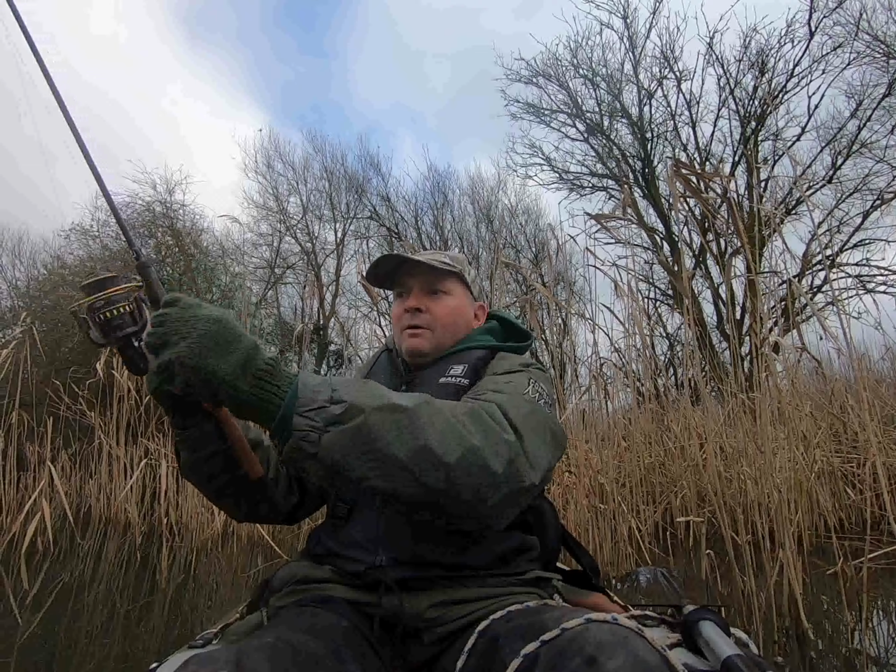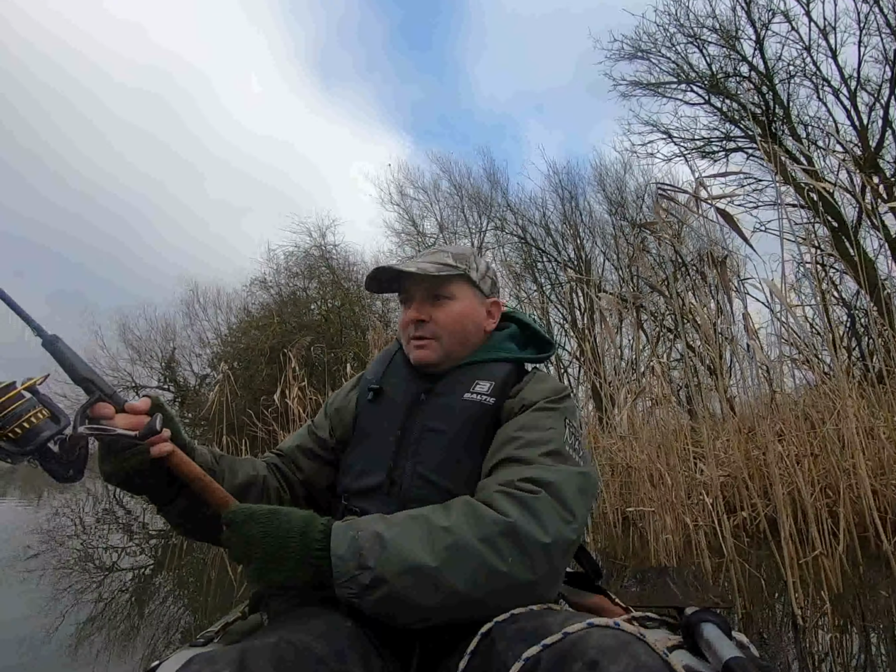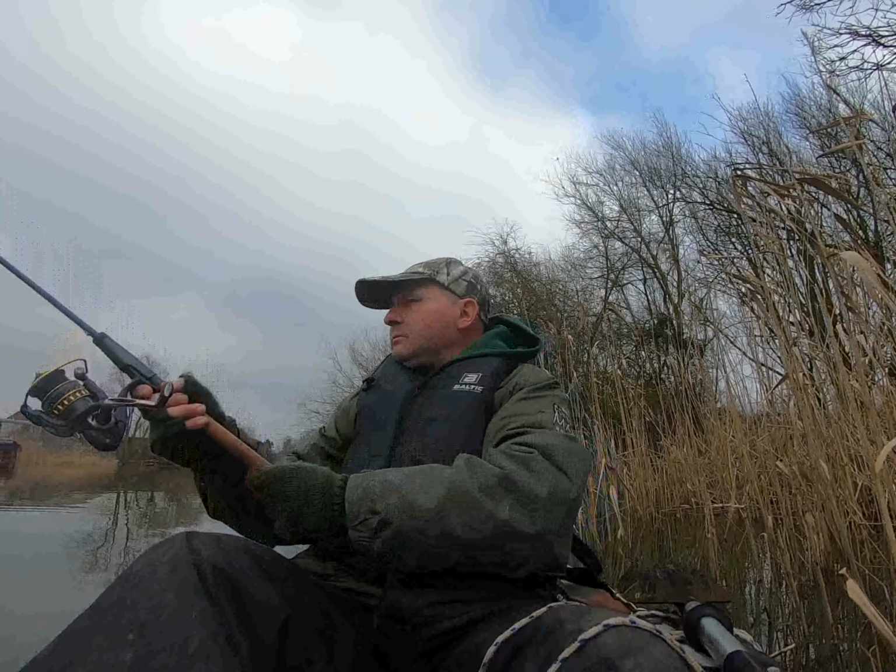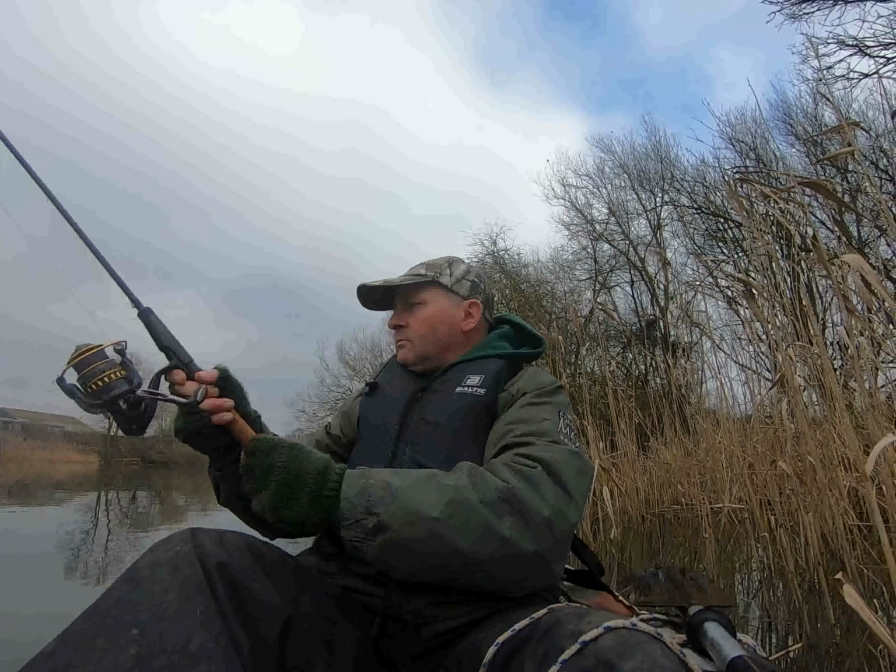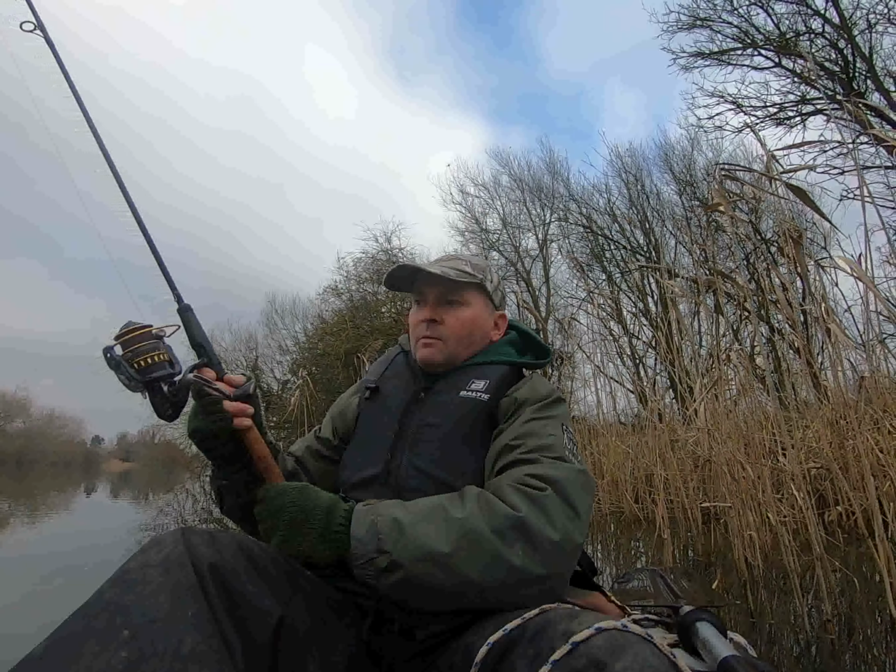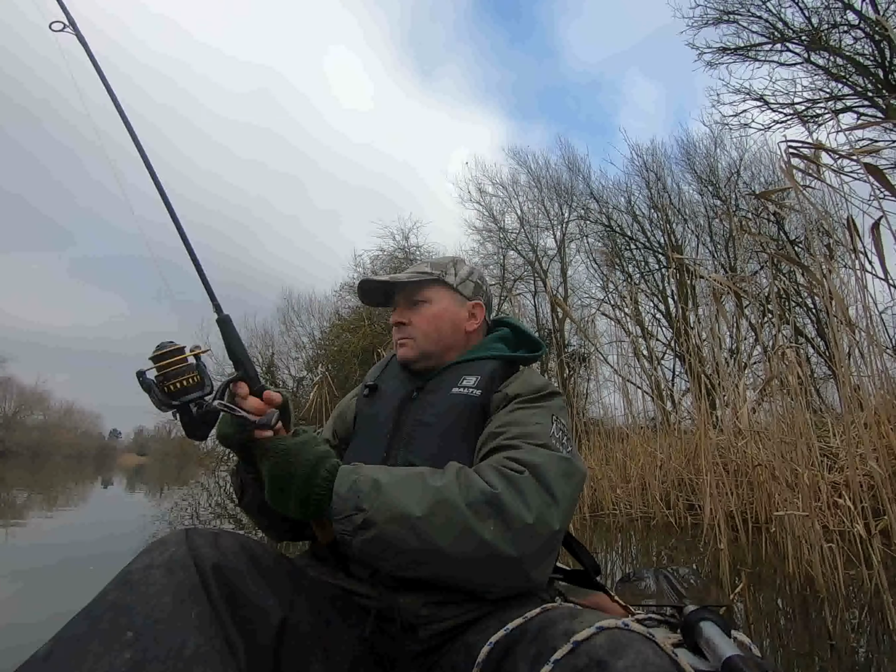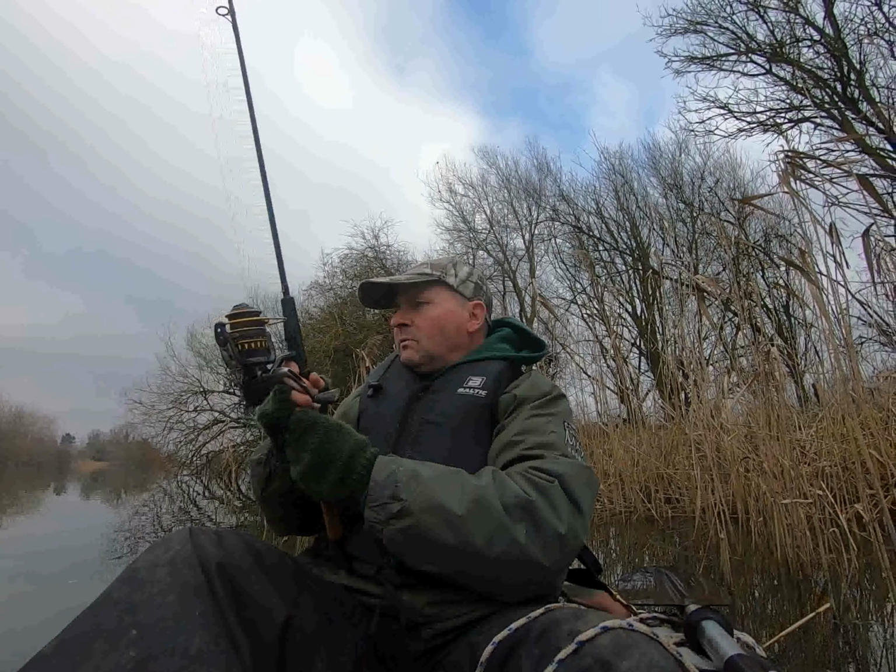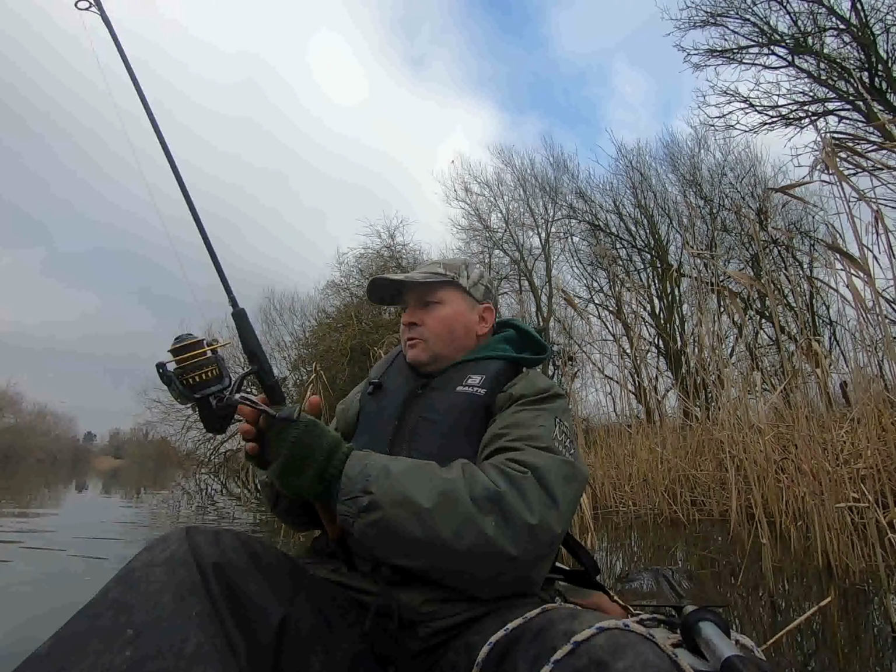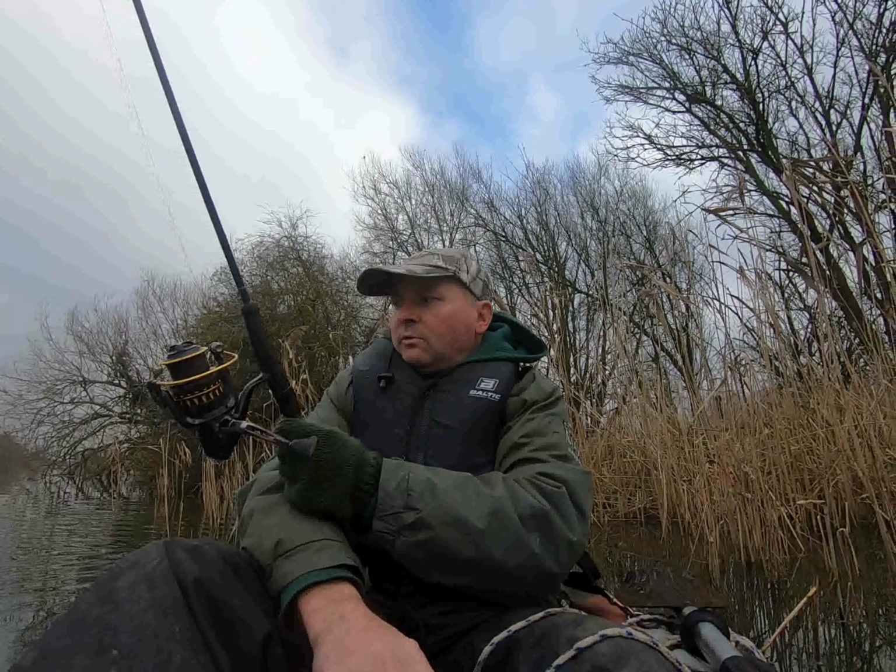I'm into another pike. Just dragging my lure across the surface and it nailed it just as it almost left the water. That's a good fight. Just moored in at the edge and he took it straight away.